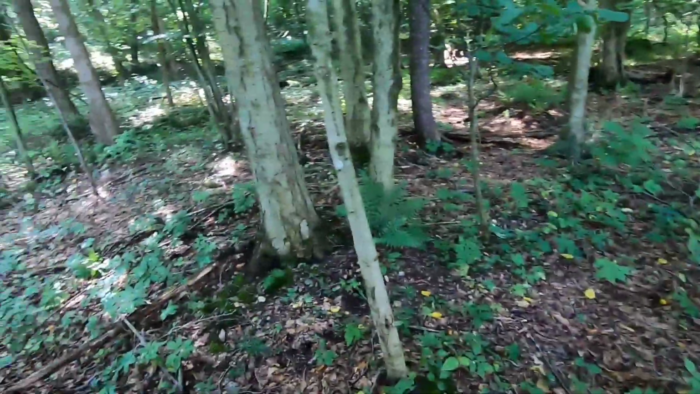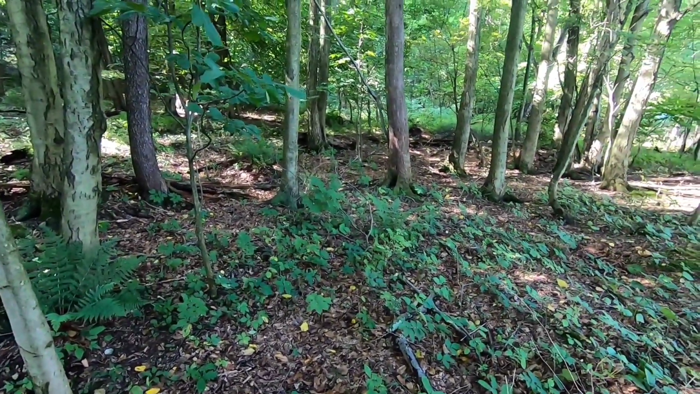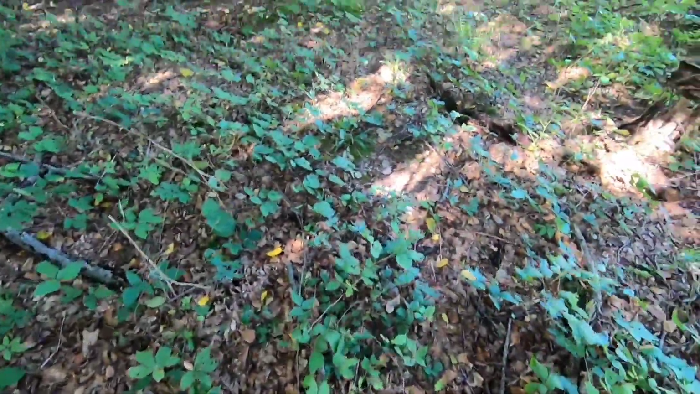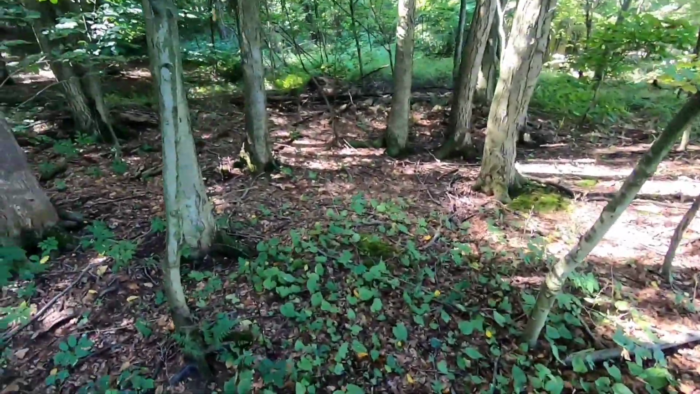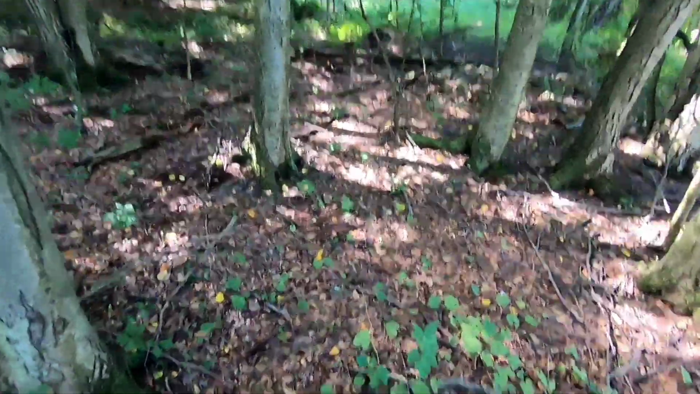I'll go over here and pull the camera card out of the Stealth Cam G45. See if we got anything on this one. I'll take these SD cards back to the truck where it's a lot cooler.